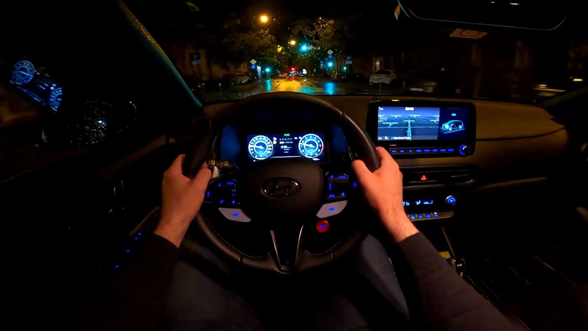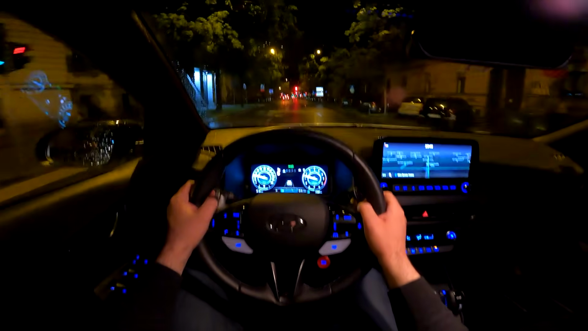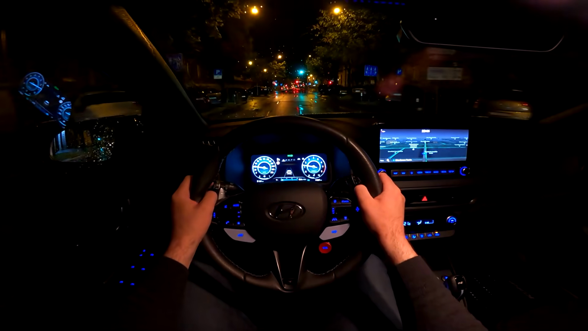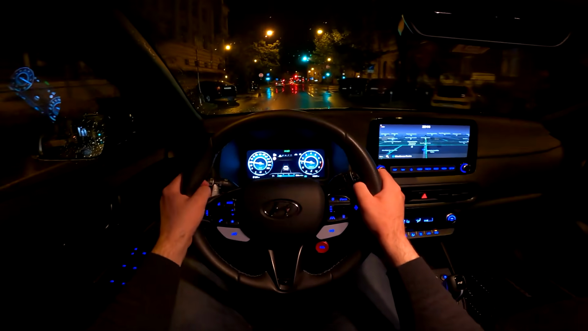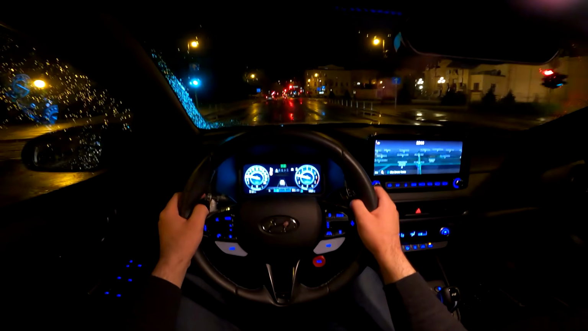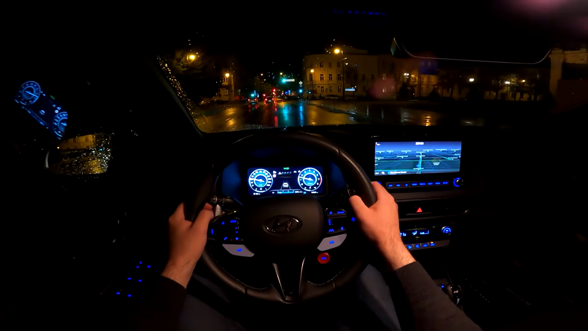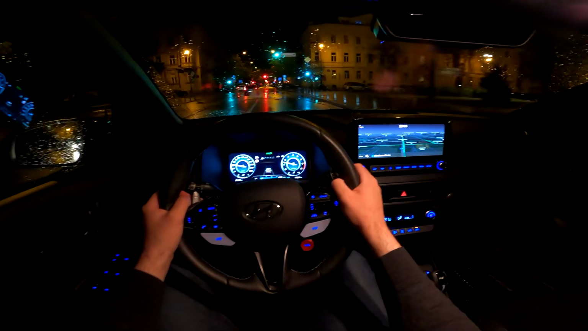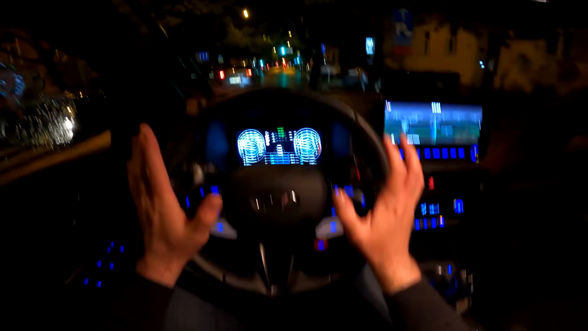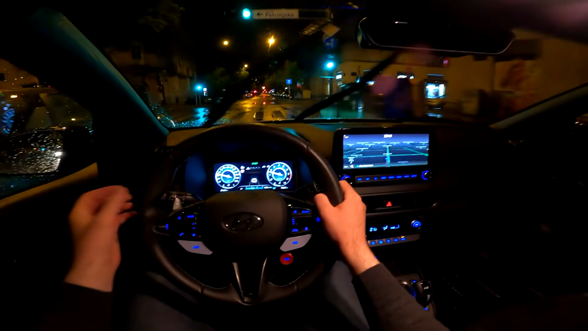Now you see this in Eco mode, everything changes, so you have different settings for the suspension, for the exhaust. That's the most noticeable change. See, you can drive like it's a normal vehicle, normal Kona. Of course, it is still stiffer than a normal Kona. It is really good in terms of the suspension setup, really good in terms of sporty drive, of course.